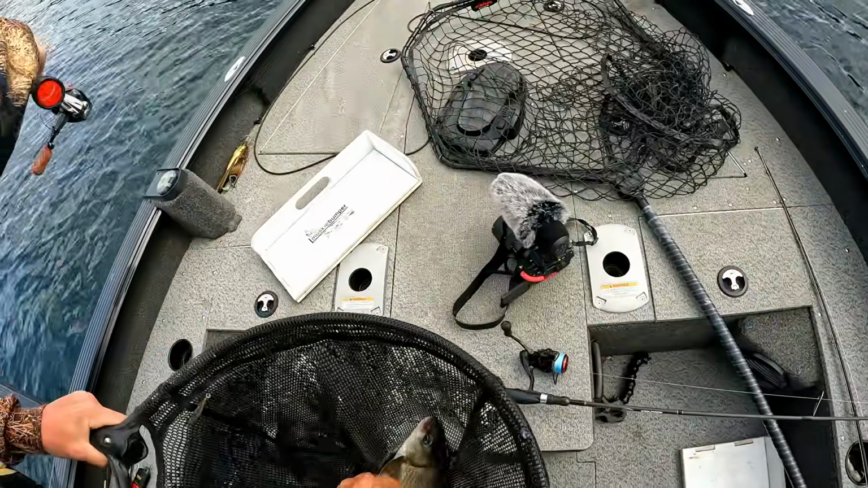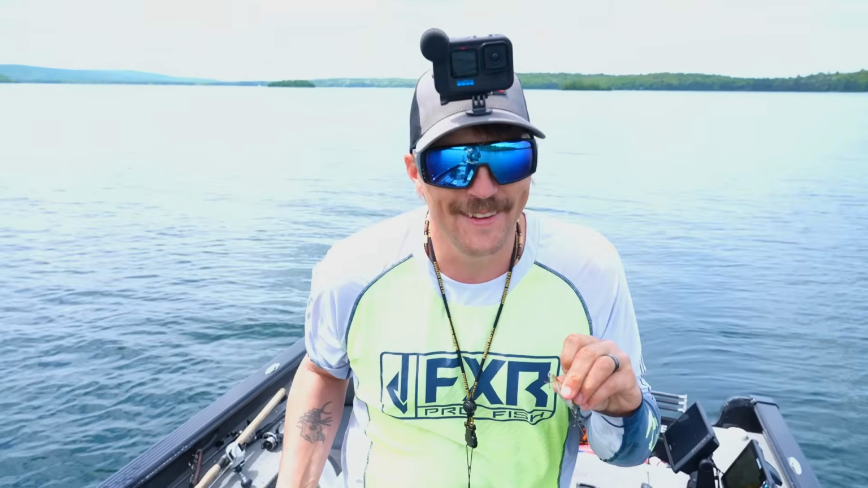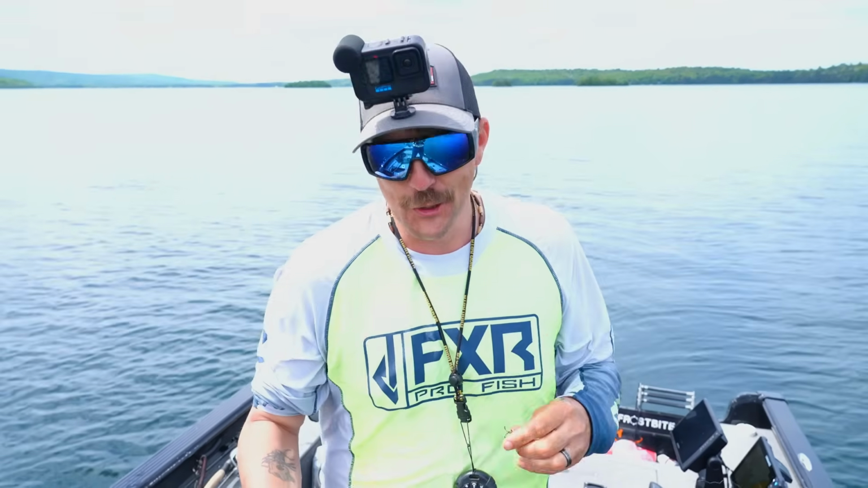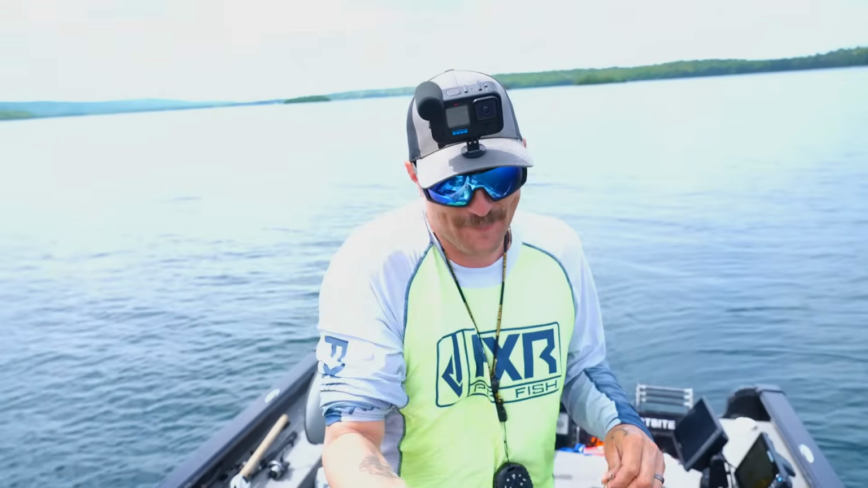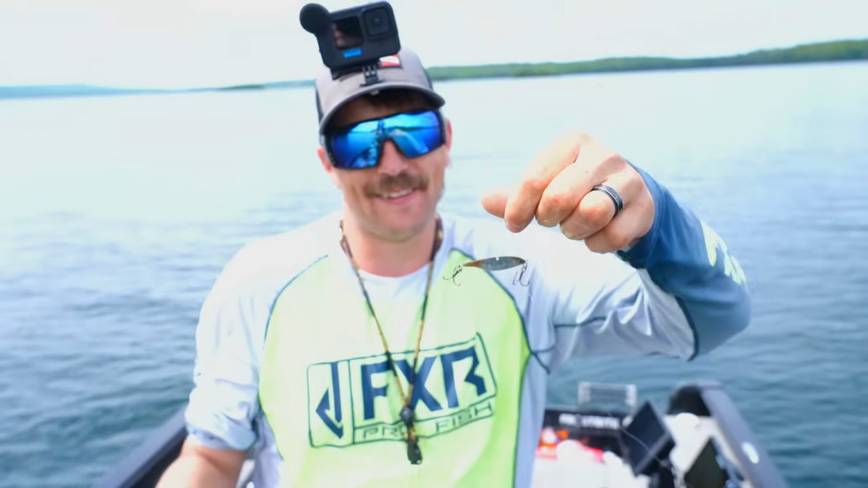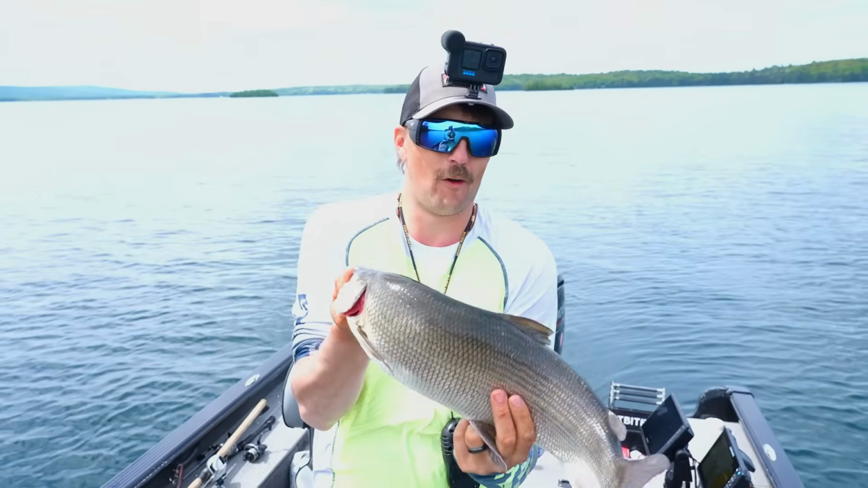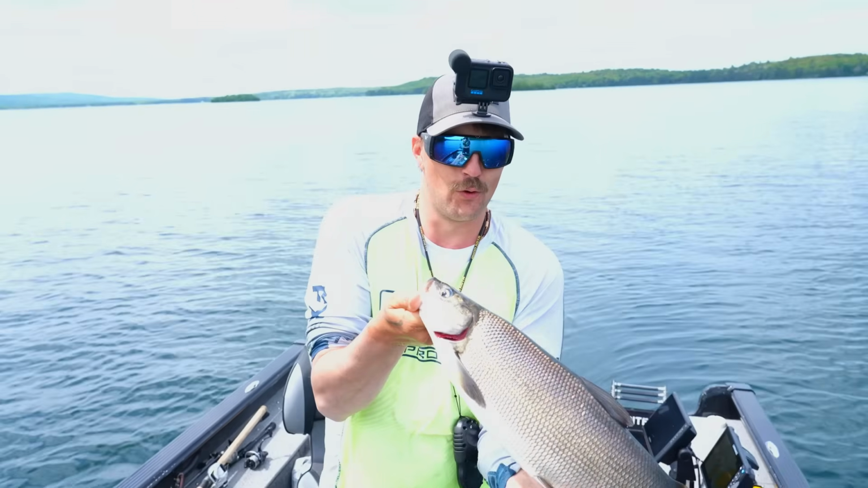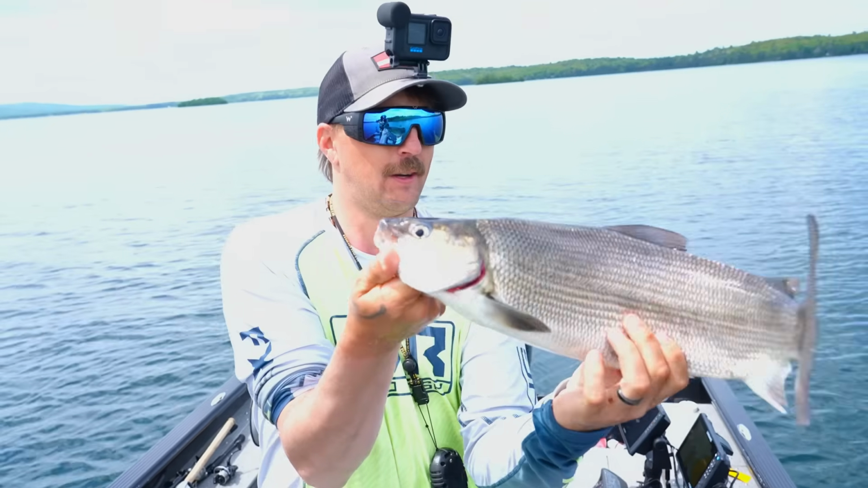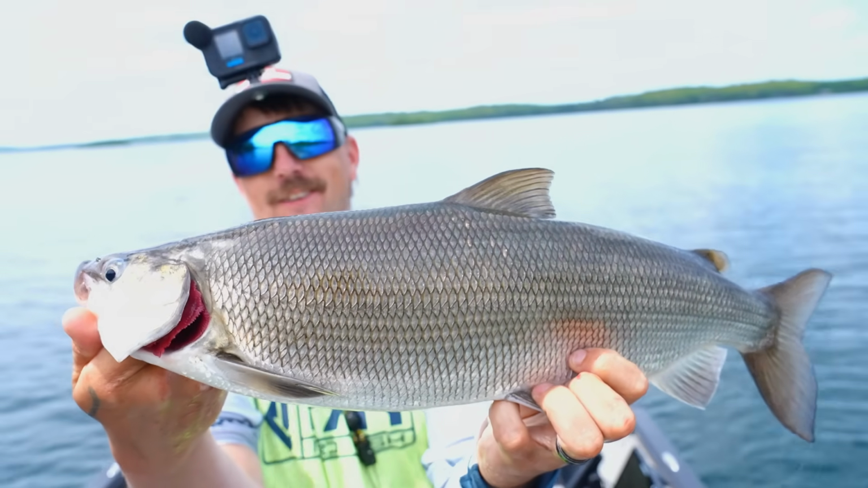That's a beauty whitefish. All right, well, we came into an area that we saw a pile of fish, and I knew that they were gonna be whitefish. We put a vibrato on. This fish was suspended like 20 feet down. When he hit it so aggressive, I was sure it was gonna be a walleye. That is a beautiful, beautiful whitefish. And we're gonna be keeping that guy to bring home for the smoker, for Sean.